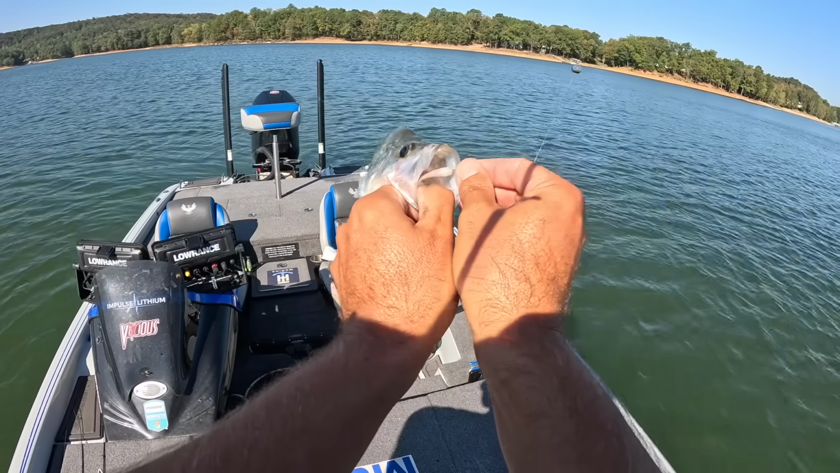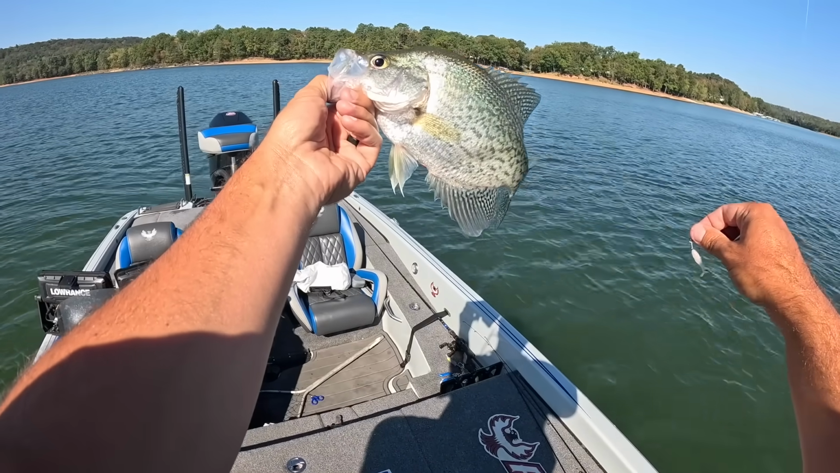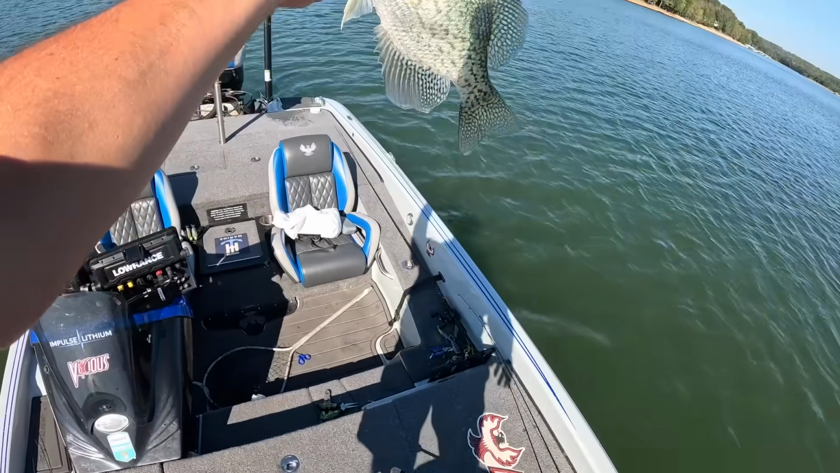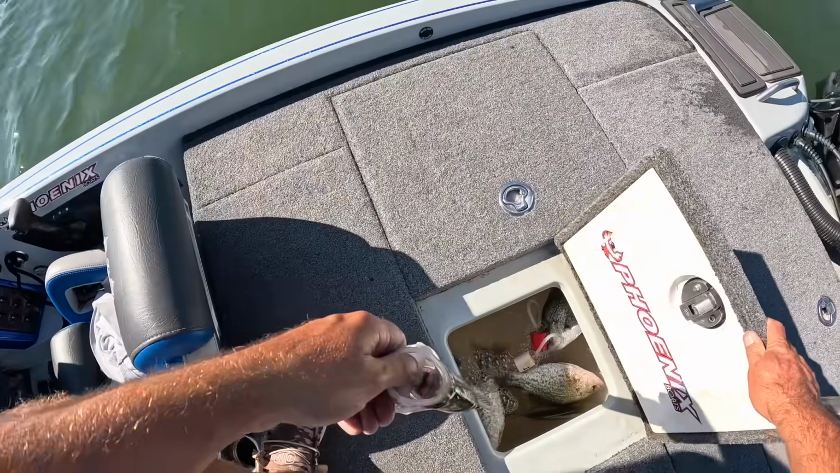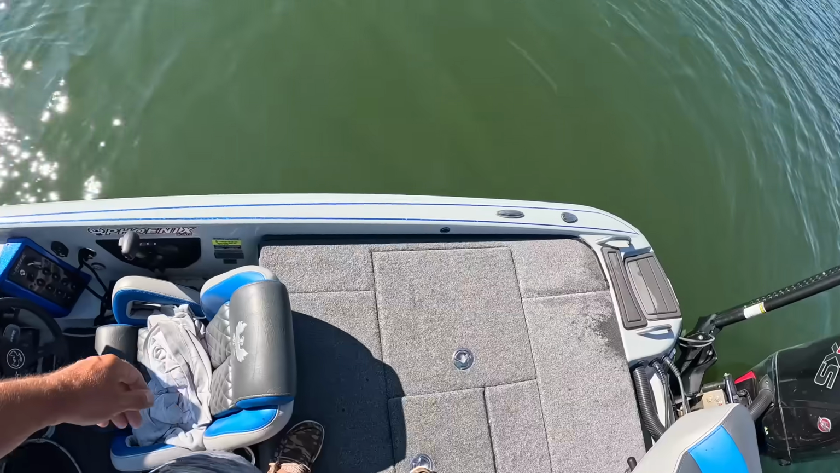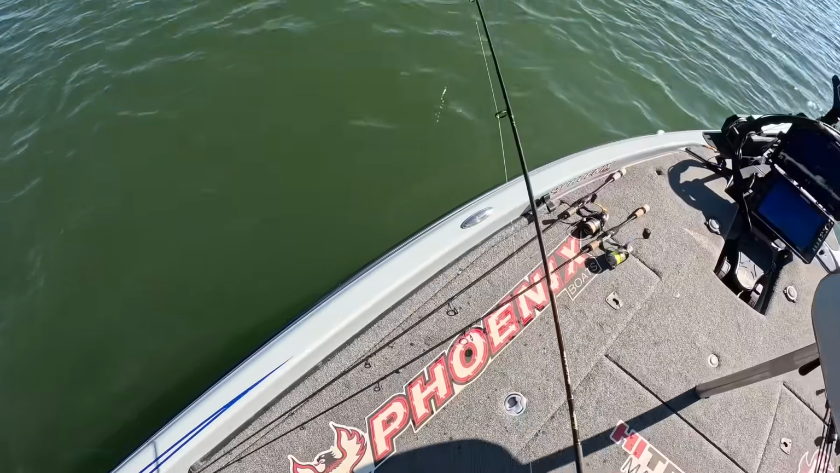He played the game just right too. Brought that bait right along the top of that old foundation down there, and I saw him rise up out of there. I just kept easing it up. He came up there. Thump. Sucked it in. We got 1, 2, 3, 4, 5, 6 really nice keepers in there.